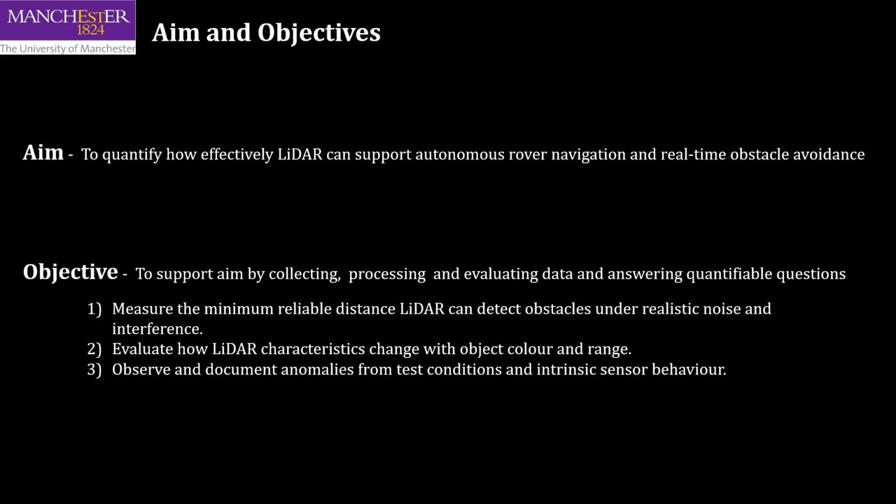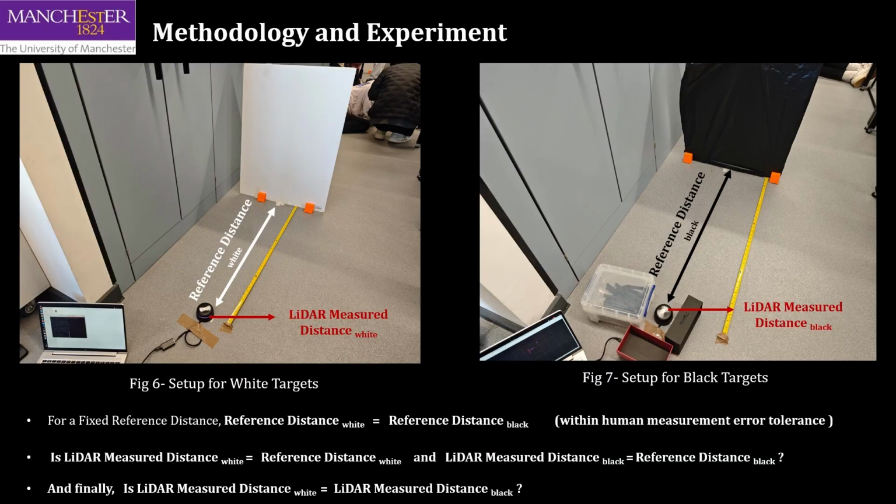Hence, to quantify the LiDAR's suitability, we measure key parameters: the minimum reliable range, how readings vary with distance, the effect of surface reflectance and lighting, and the occurrence of anomalies or outliers in the reported ranges. We measured the distances reported by the LiDAR for white and black obstacles placed at known, straight-on positions and compared reported ranges to true distances to quantify accuracy and error.